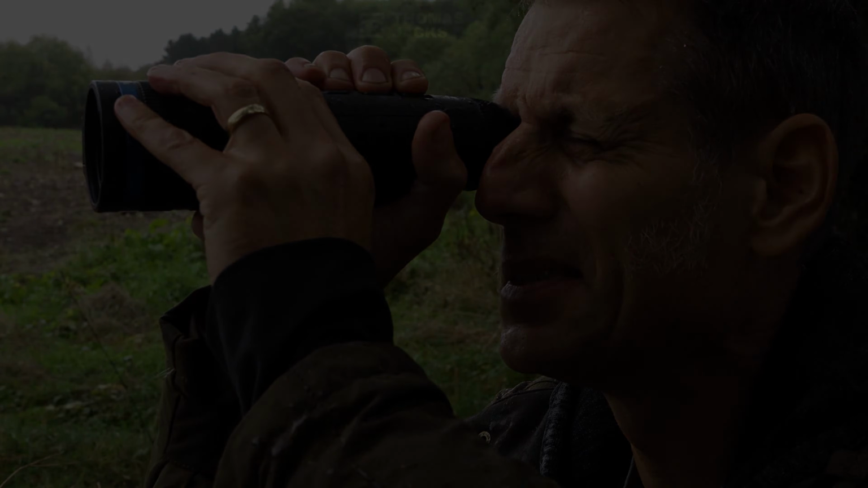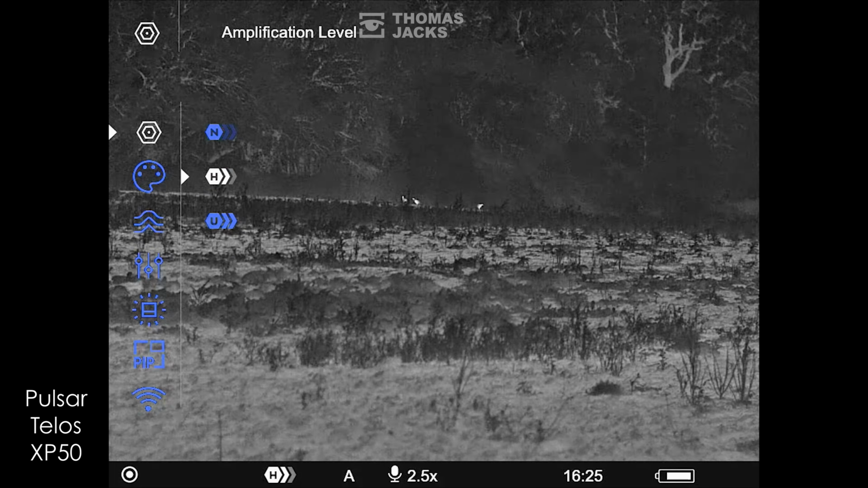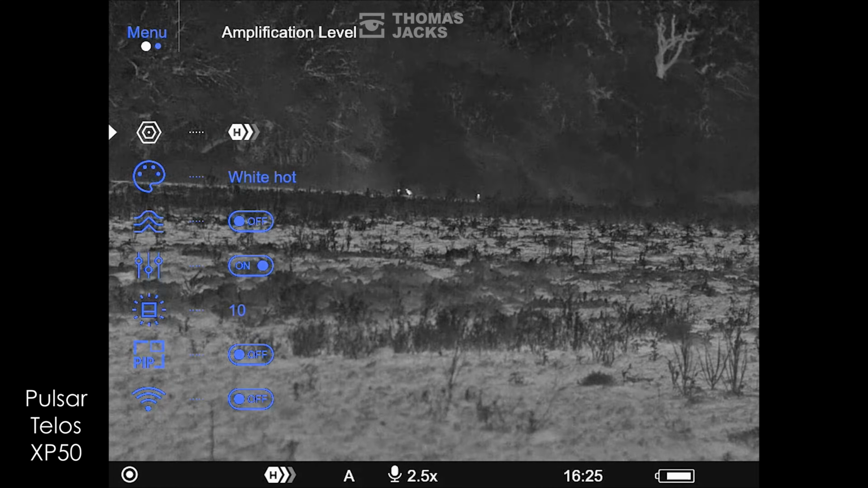Now that's going to make a thermal image look a little bit washed out, but Pulsar have thought of that, and that's why they've got sensor amplification. Long button press, normal should be your default, but there's loads of rain between me and these pheasants about 100 metres away, so high seems better for these conditions.